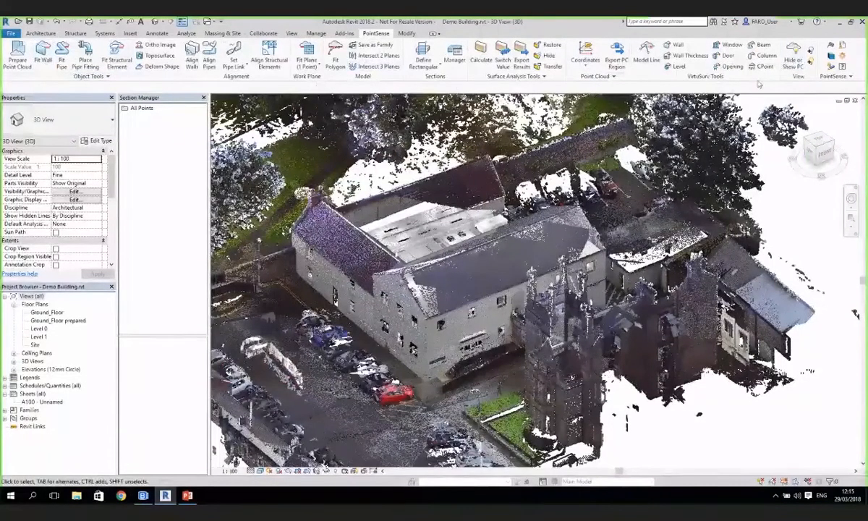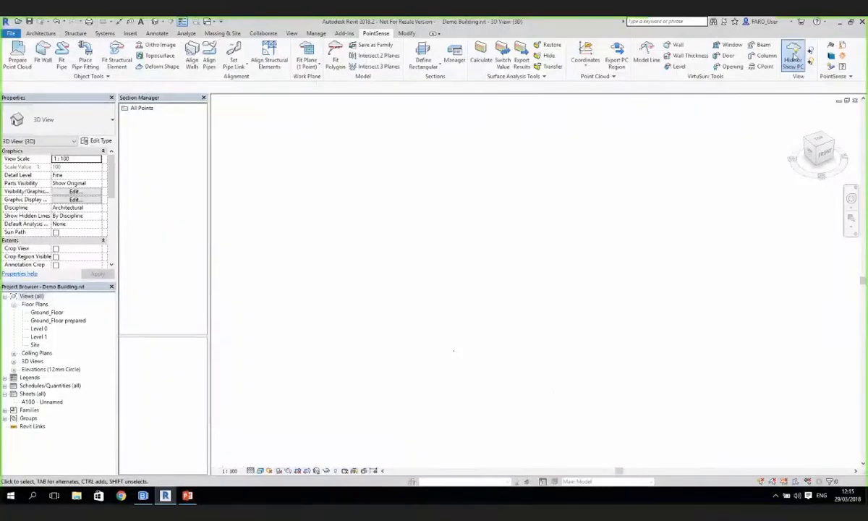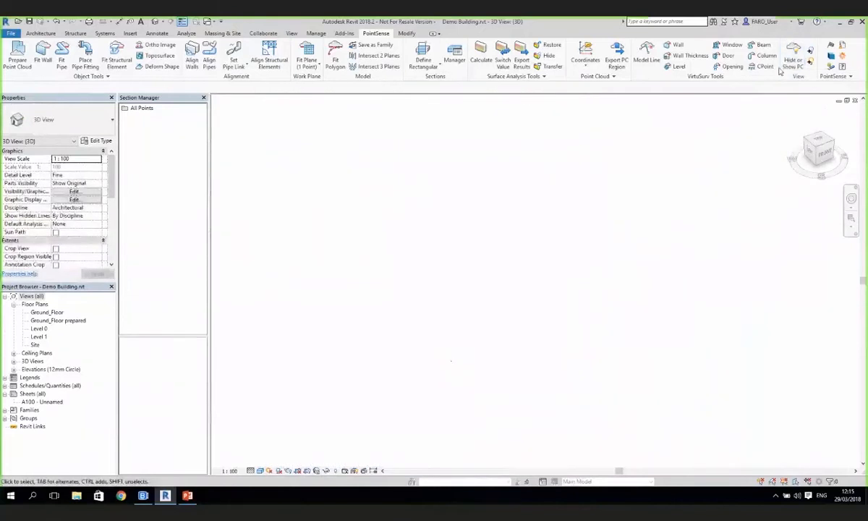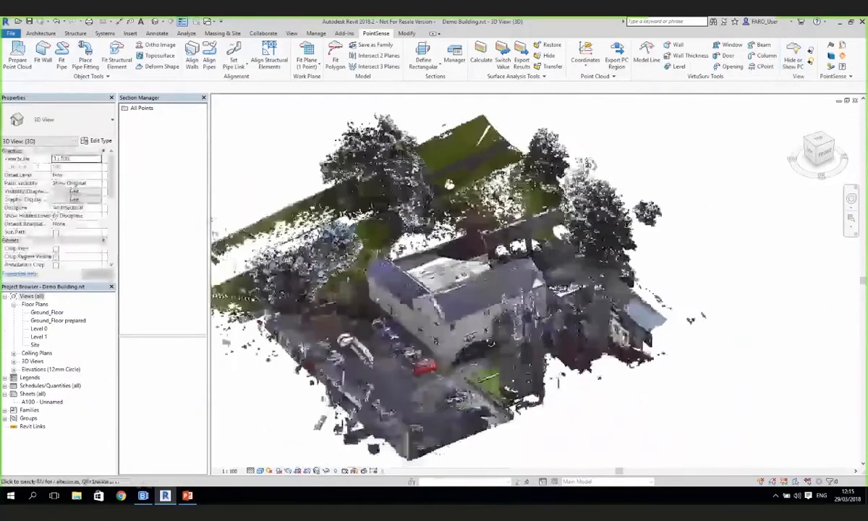One of the nice features that we do have is this hide or show point cloud command. I always like to show that because it's one of my favorite tools, just because it's so simple and it's something that's not already in Revit. So we can just hide or show the point cloud at any time.